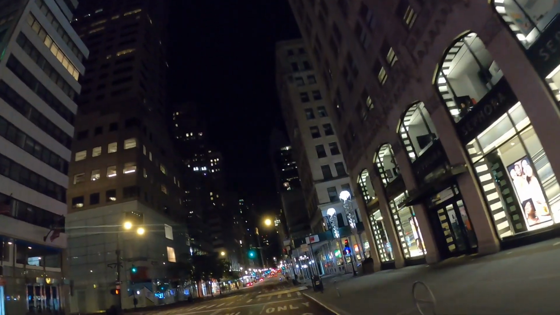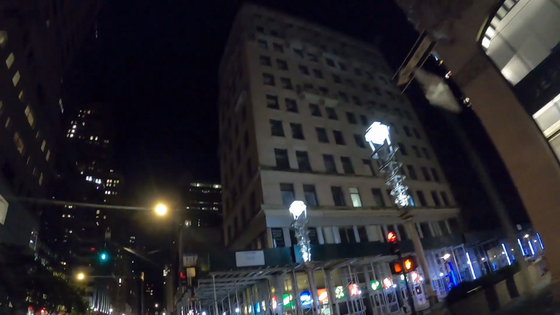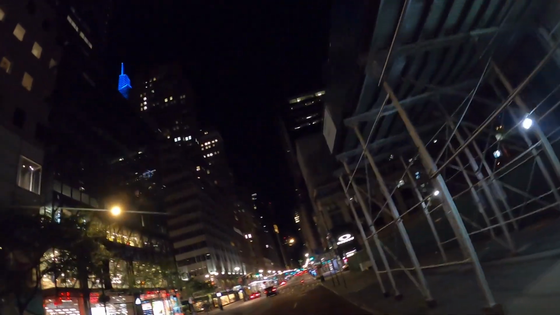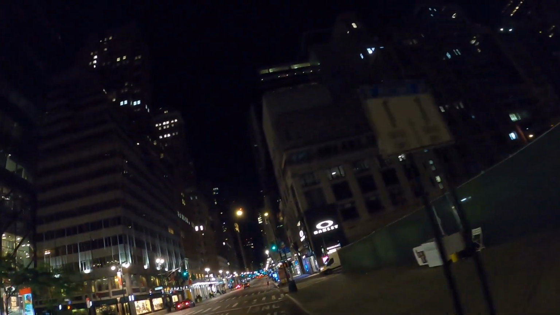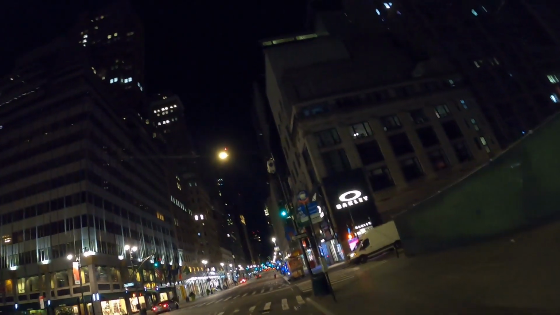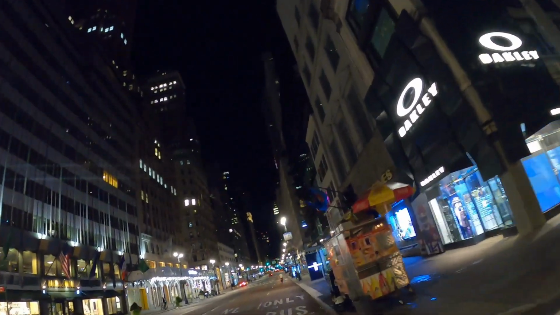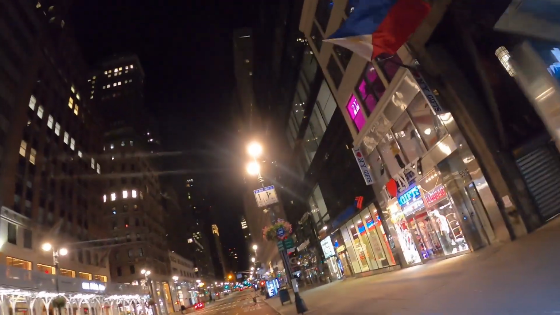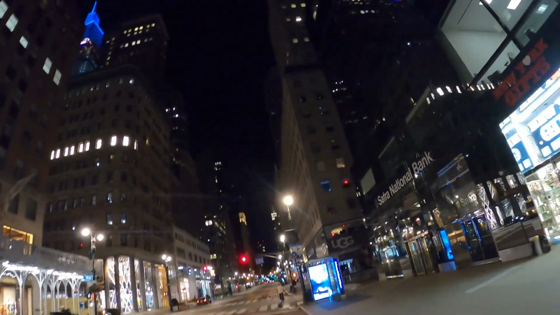Actually, I don't know, here's the Diamond District. Right here are the big cartoon diamonds on either side of the block. I can't really monitor the video, unfortunately, so I don't know.